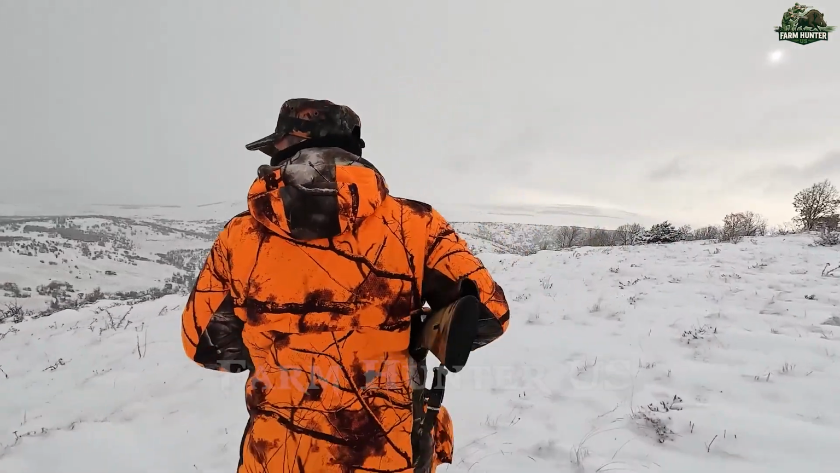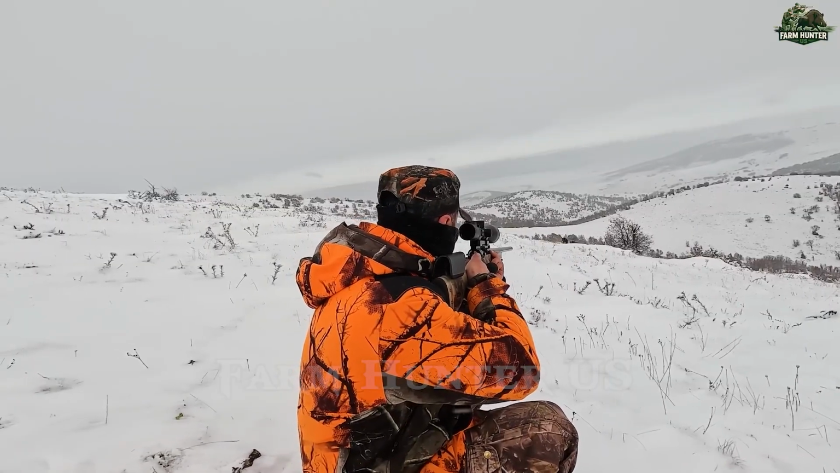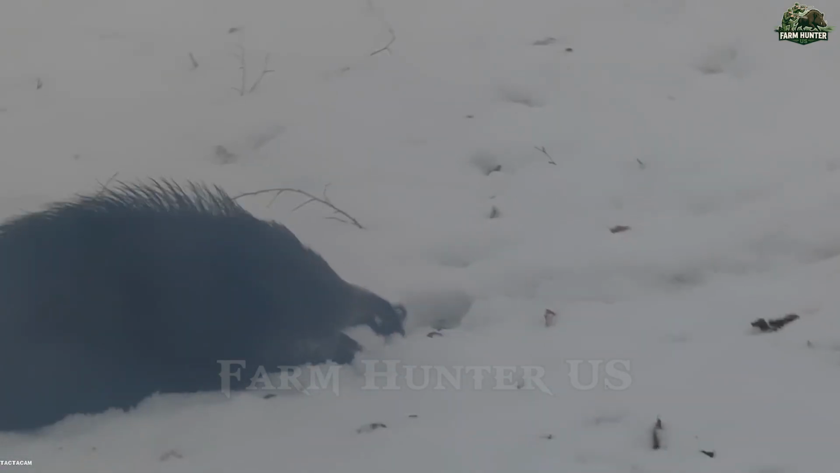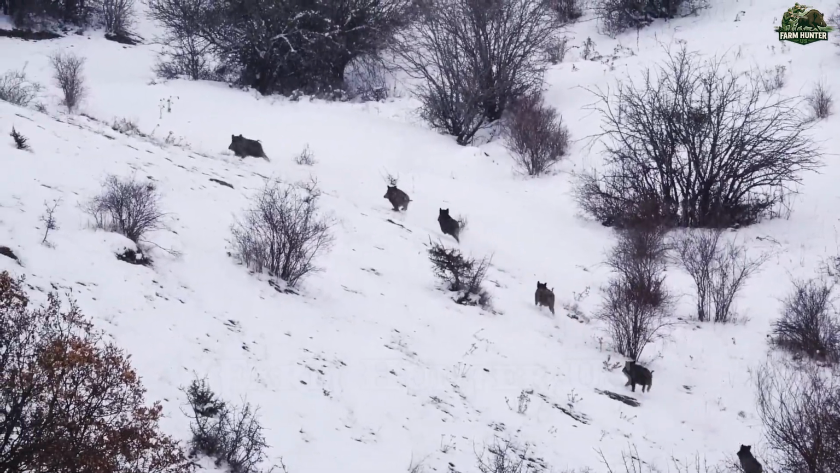They seemed calm, basking in a patch of sunlight, an illusion of peace. From higher ground, I steadied my rifle and focused on the largest among them. One clean shot echoed through the mountain range, and the boar dropped instantly. That single moment sparked the adrenaline of the hunt.